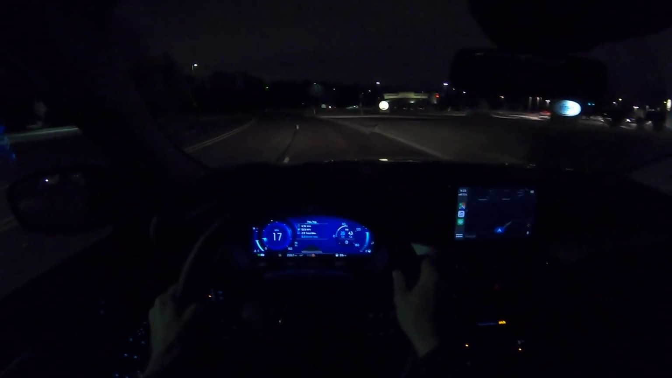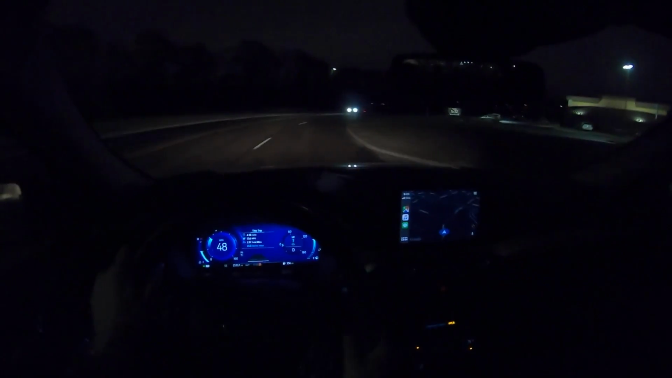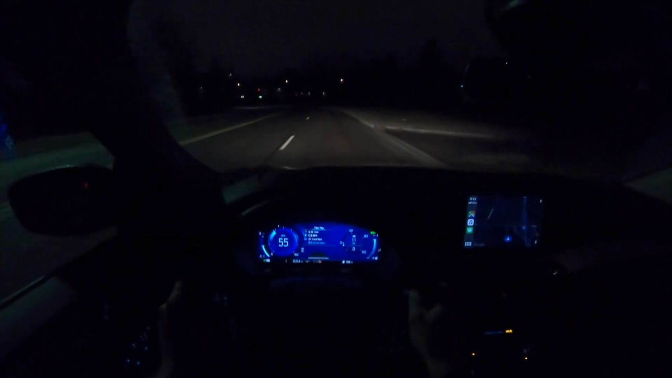It's a setup that kind of encourages you to drive a little bit quicker and hustle this thing around a little bit, which is always welcome.